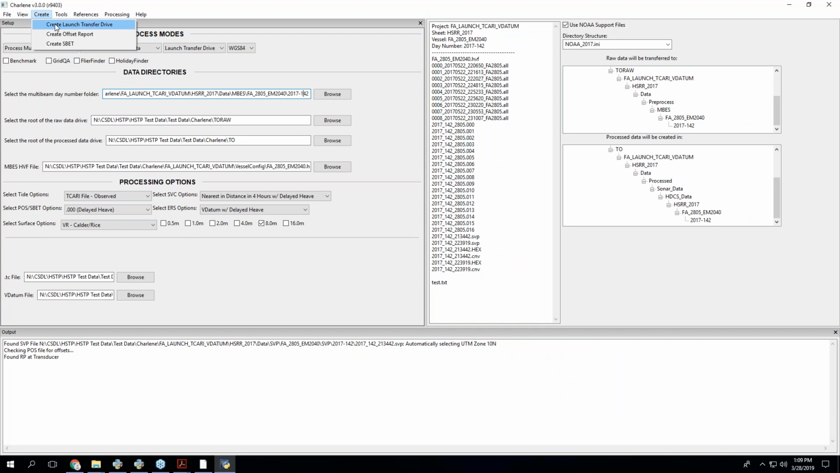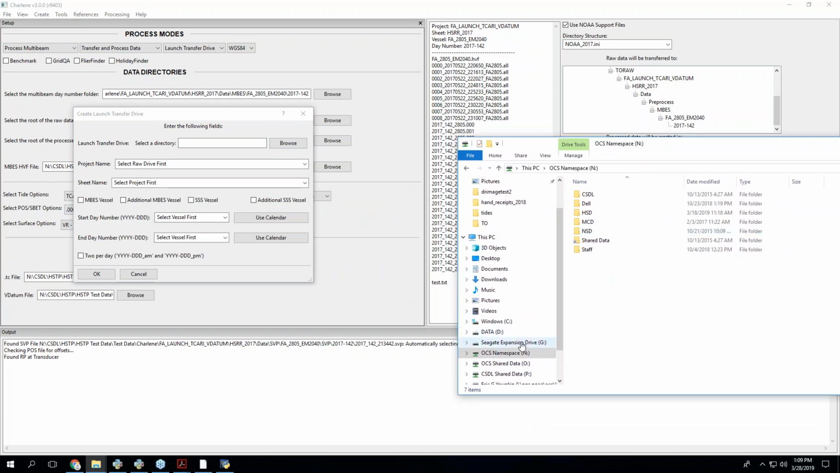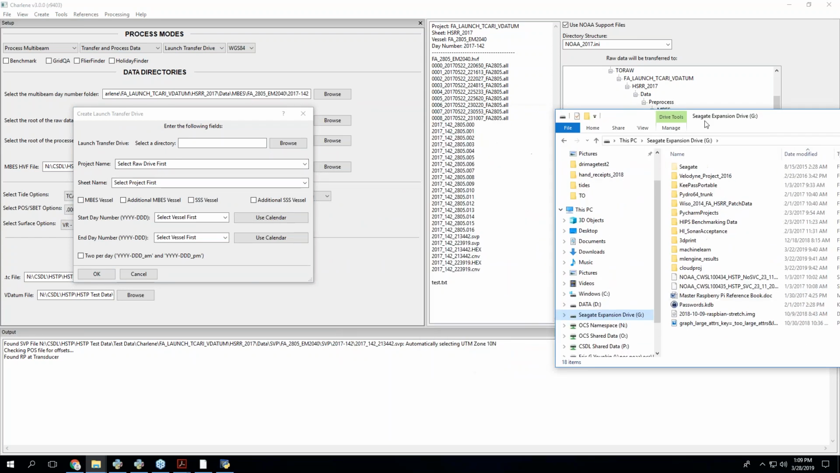So what you would do is before you would go out to survey, you would create a transfer drive, at the very least for that day. So if I show you, this is a hard drive that I have.